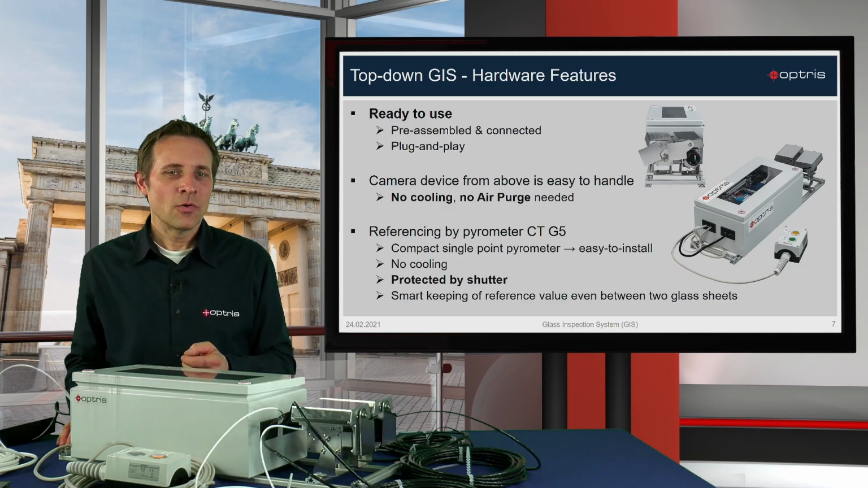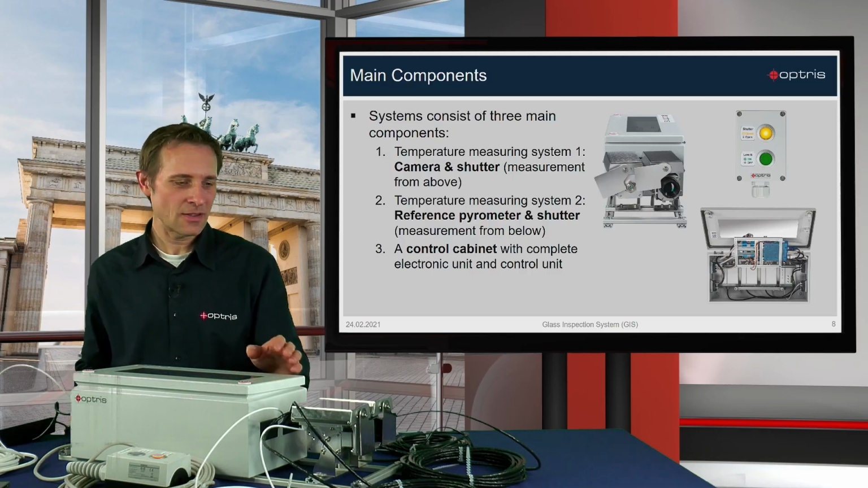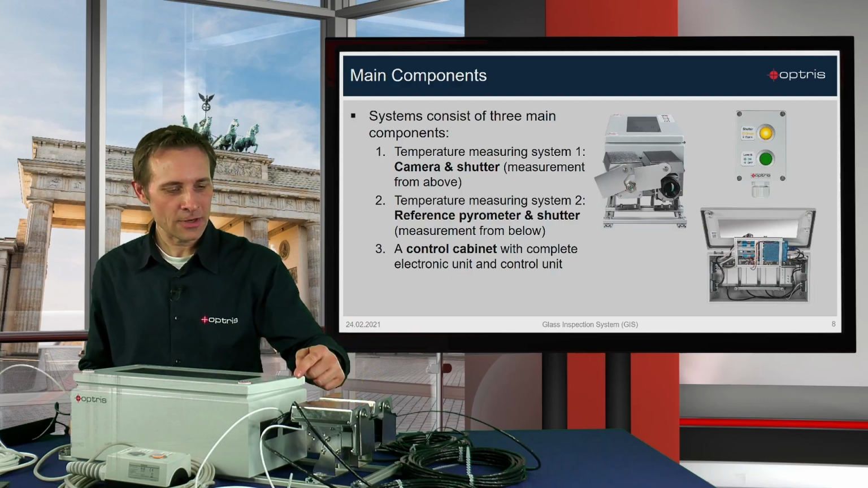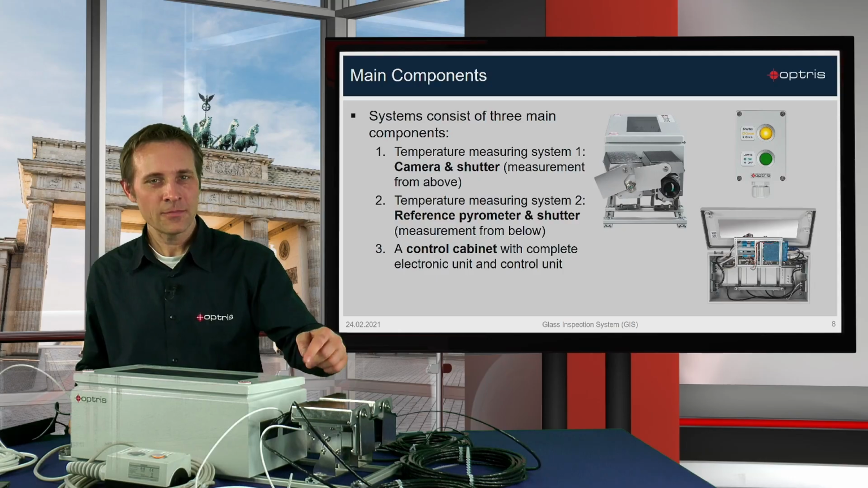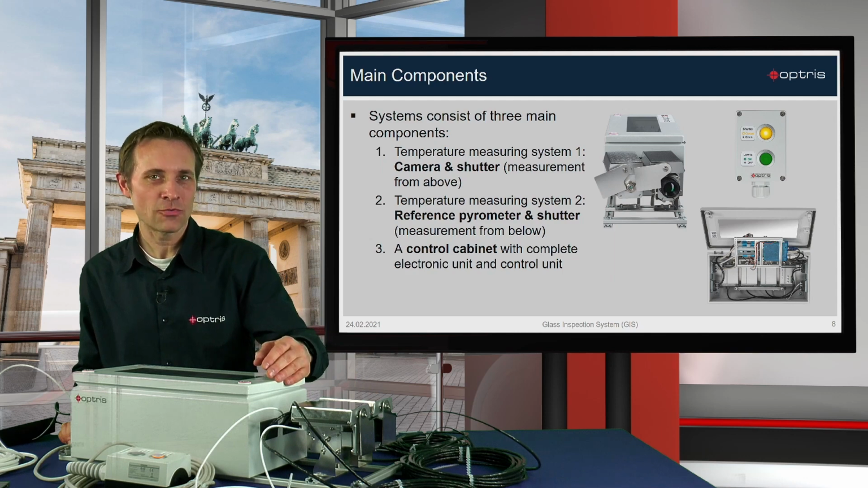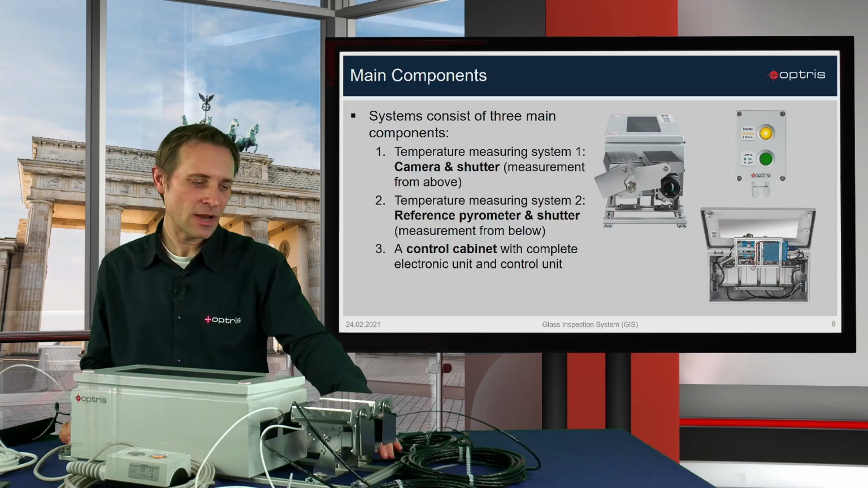We have three components with the glass inspection system. First, the PI camera. This is the PI camera 640, which is connected directly to our control center. You have the reference sensor, the CTG5 sensor, which is also connected directly to our control center. All is mounted on a shipping frame, you can see here.